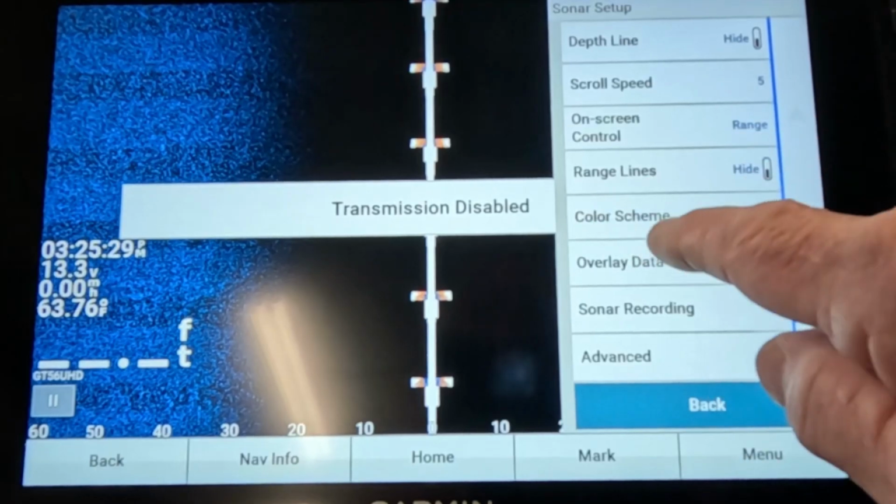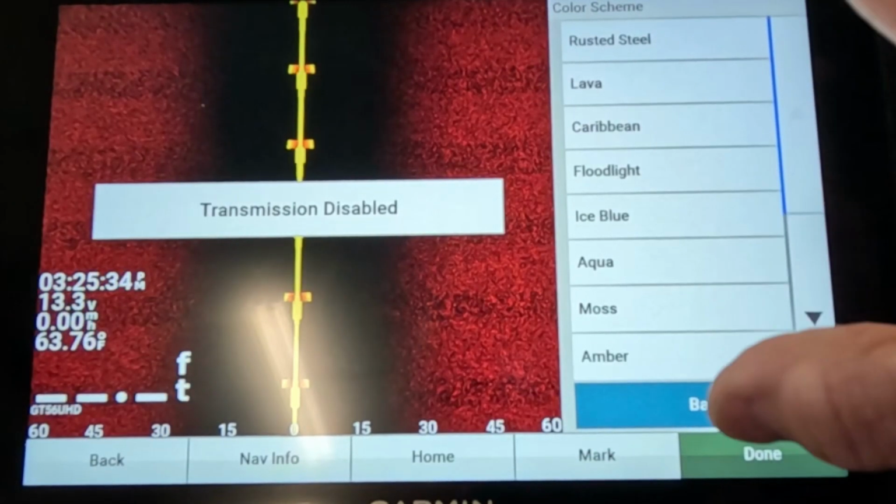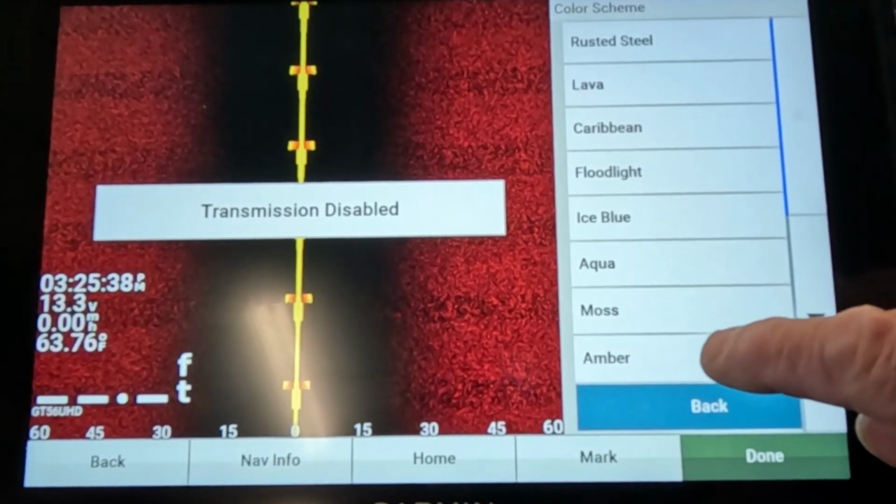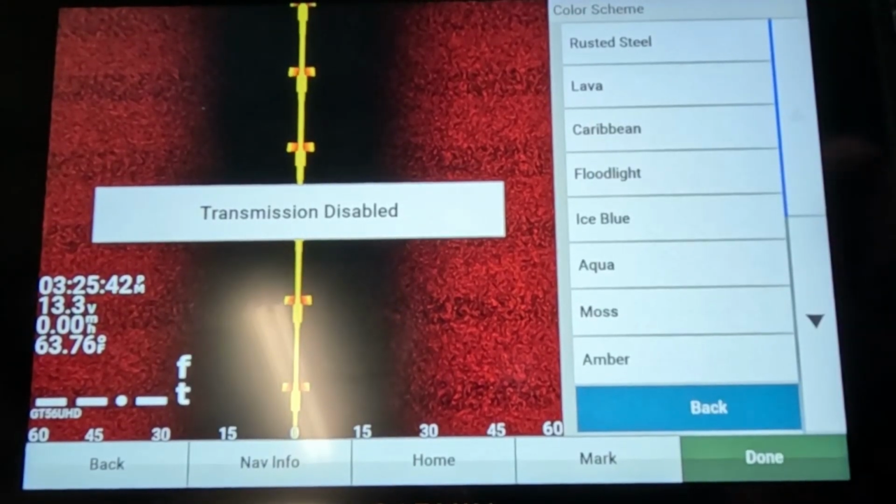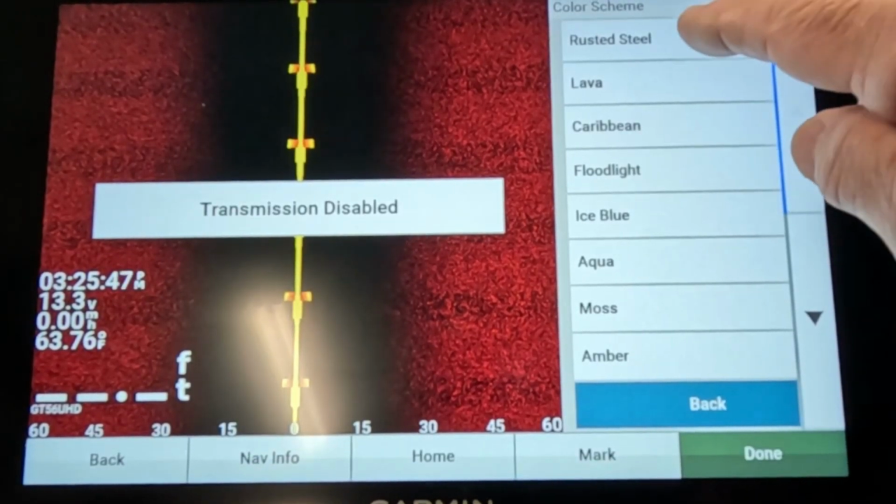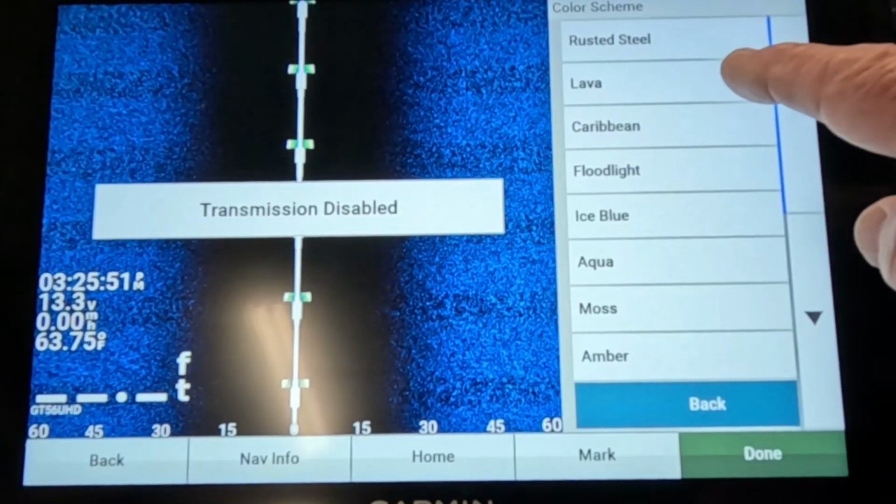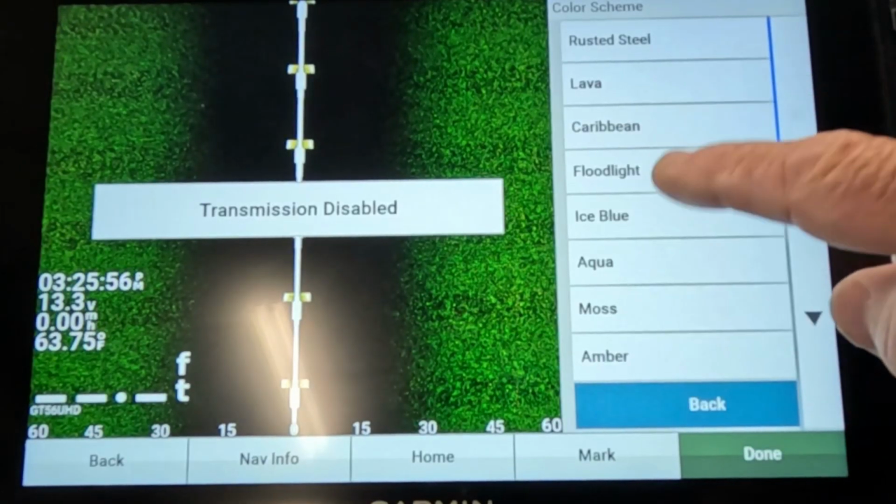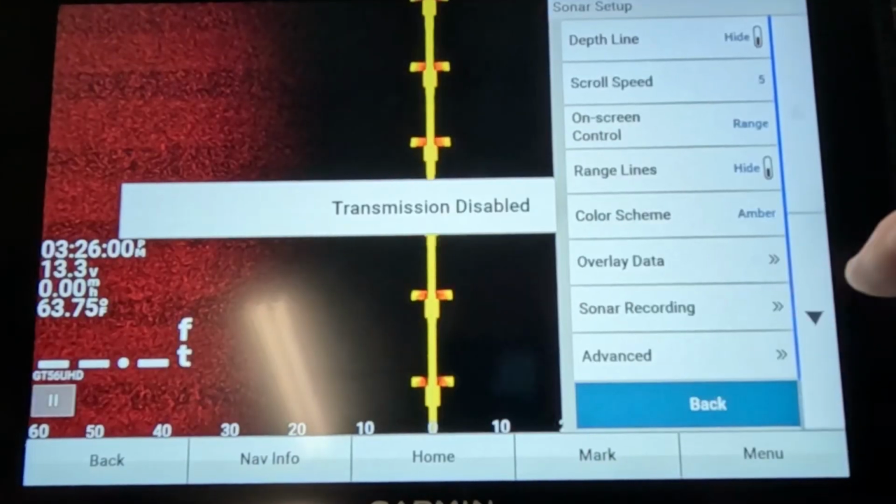Color scheme, rusted steel. I like mine on my side imaging on amber. That's about the only time I put anything on amber, but I like my side imaging on amber. So change it to what you want. You got a whole lot of stuff that comes on rusted steel, floodlight, Caribbean, lava. Man, they got all kind of colors. Moss, what I run my LiveScope on is moss, but I like this one on amber. I don't know why, it just kind of suits my eye better.